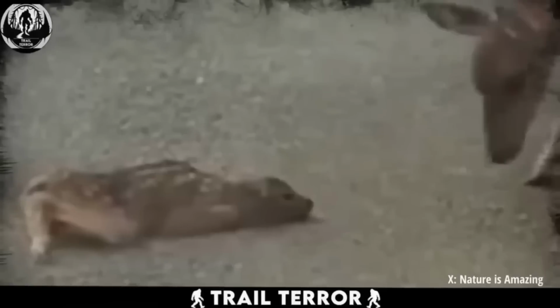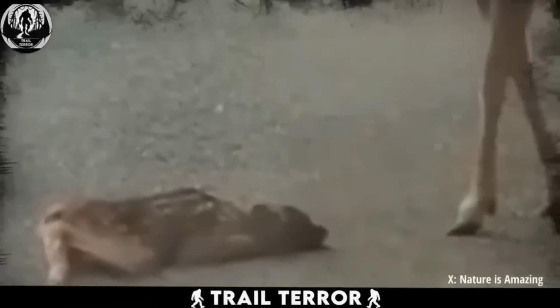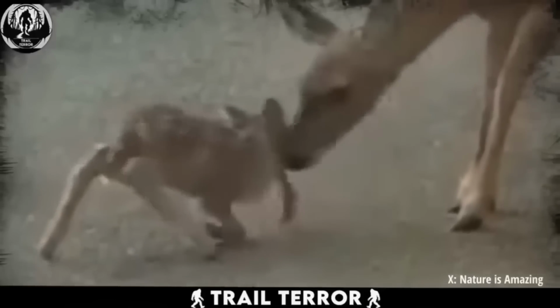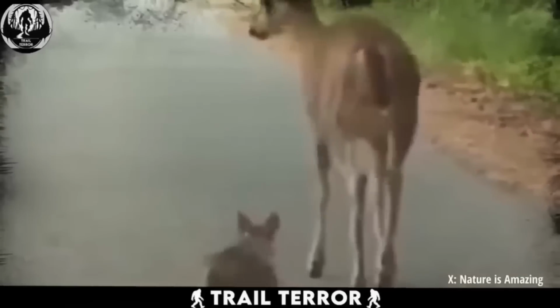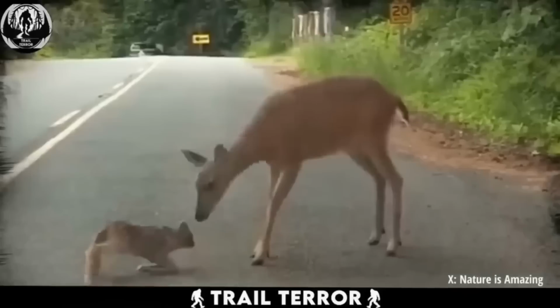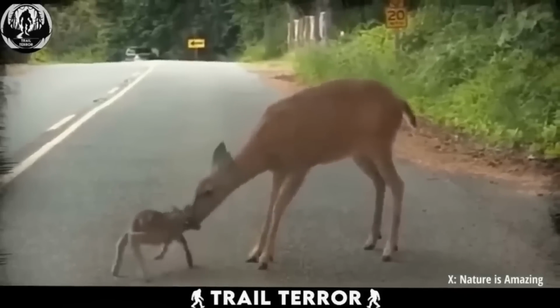Instantly, the baby fawn found newfound strength at the sight of its mama. With a burst of courage, the once frightened and weak fawn rose to its feet and followed its mother's lead, step by precious step. It was like witnessing a miracle unfold before their eyes. Witnessing the transformative power of a mother's presence was truly touching.